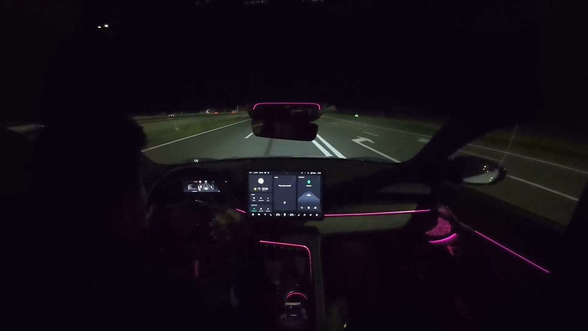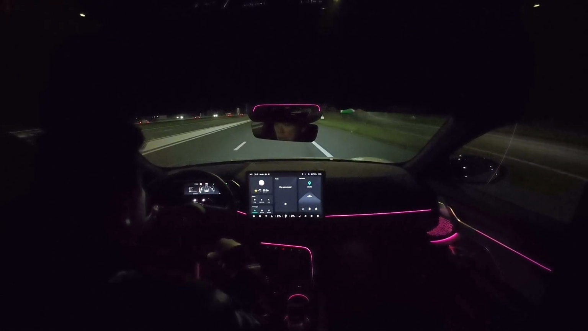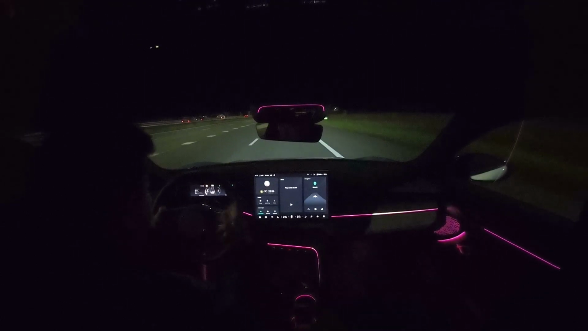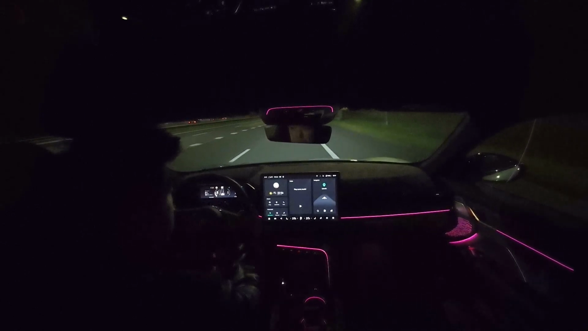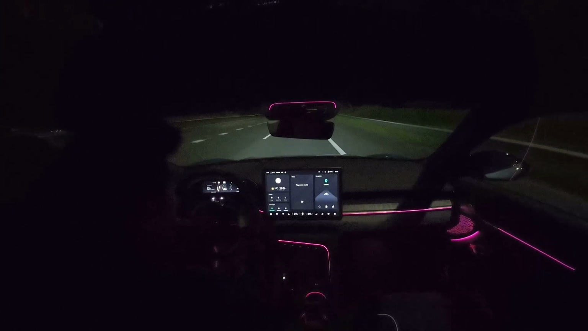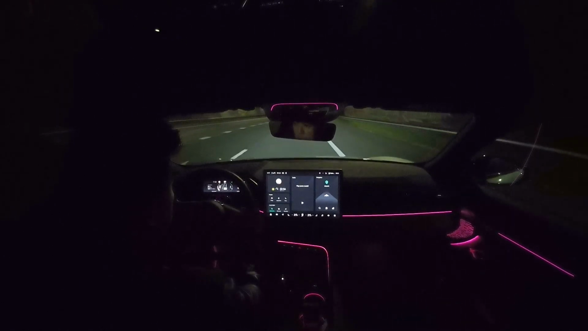So remember that if you are not sitting in the front passenger or the driver's seat, and someone is sitting in the back and you walk away from your car, or there's no key in the neighborhood, then the alarm will go off. That's one of the drawbacks in this car. I think they still need to fix that.